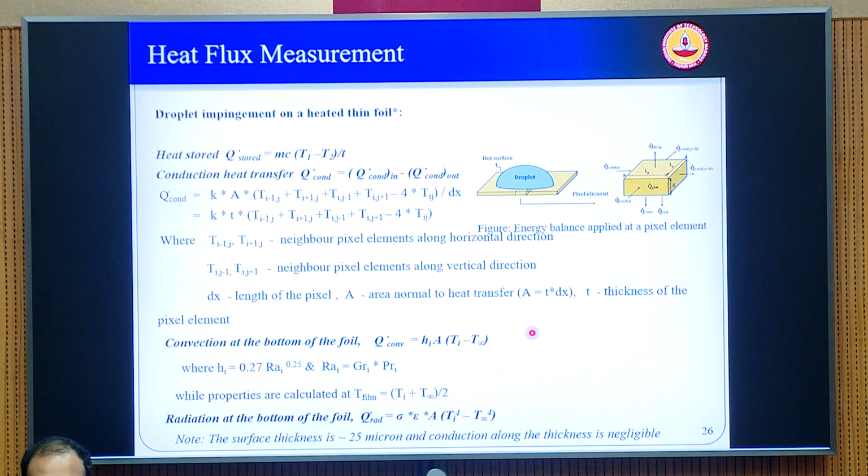We can calculate that like this. So we can discretize the complete field information of temperature for each pixel on the surface, and we can calculate the conduction in the lateral directions. And applying the energy balance, we can now estimate the heat that is going into the drop. Okay, so this is a heat flux field again. So it is not a one point information like what you get from a thermocouple.